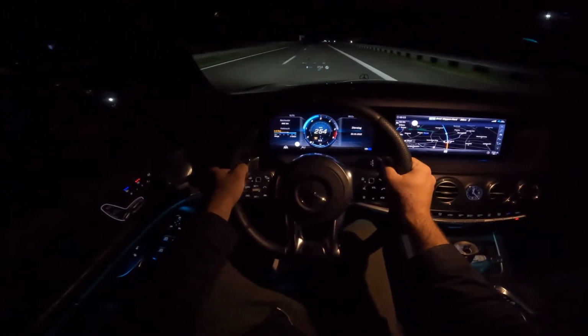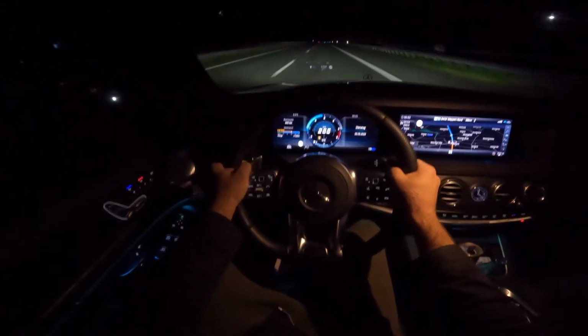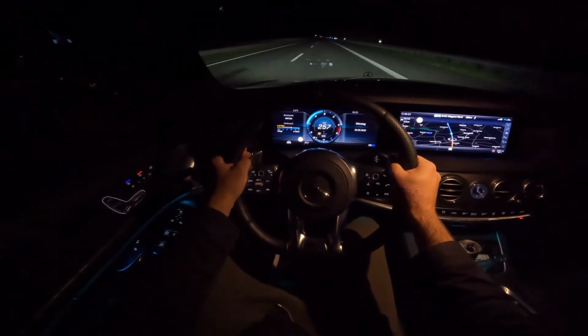In the 9th gear by the manual shift paddles. Not even at 3000 RPMs. Absolutely nice.